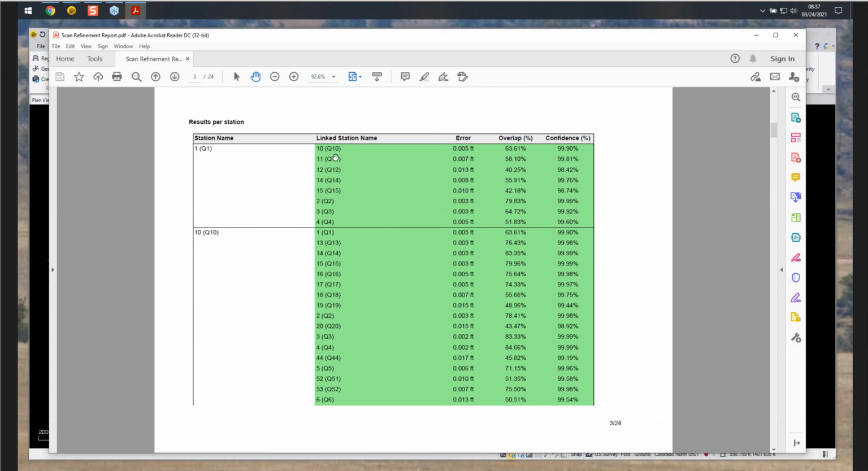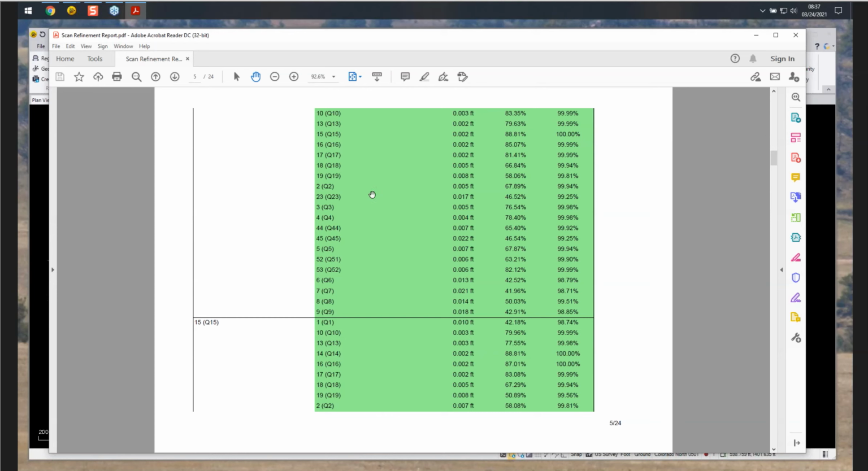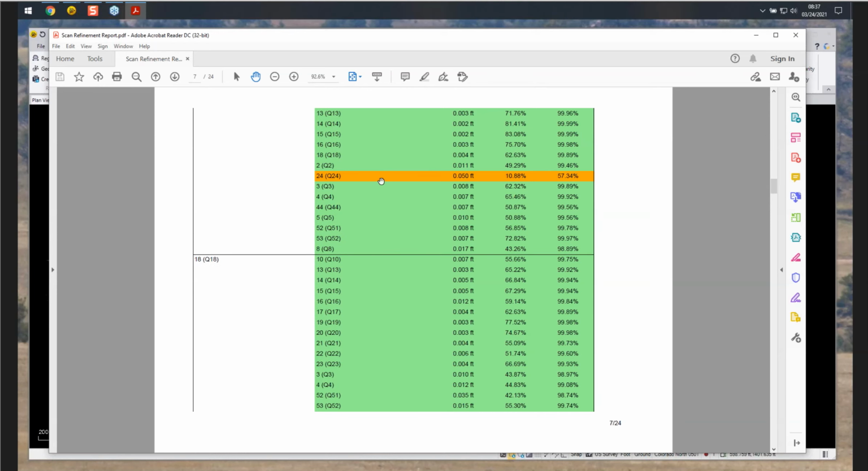Station 1 is linked to 10, 11, 12, etc. Look at the error, overlap, and the confidence. We can go through here, read the report, and find potential scans that are in question. Here's one, station 24, and we have overlap 10%, 57.